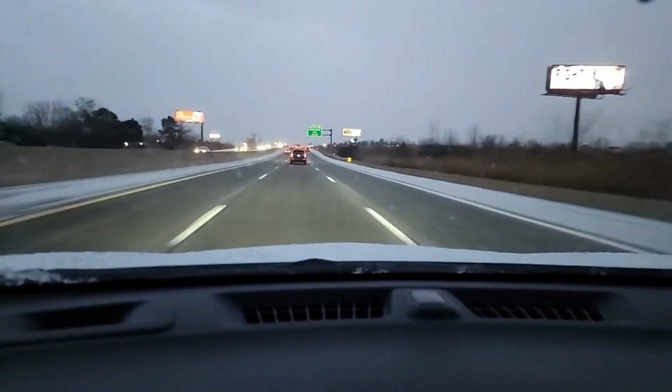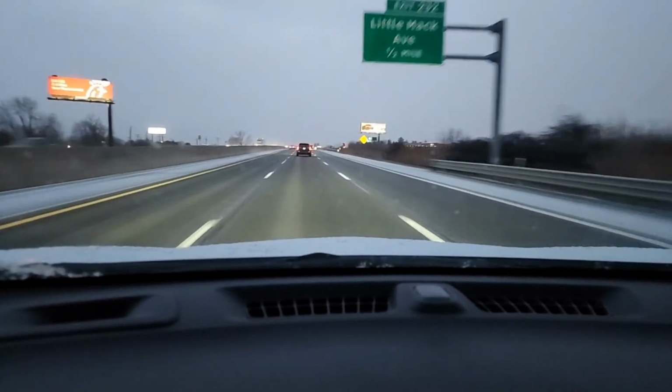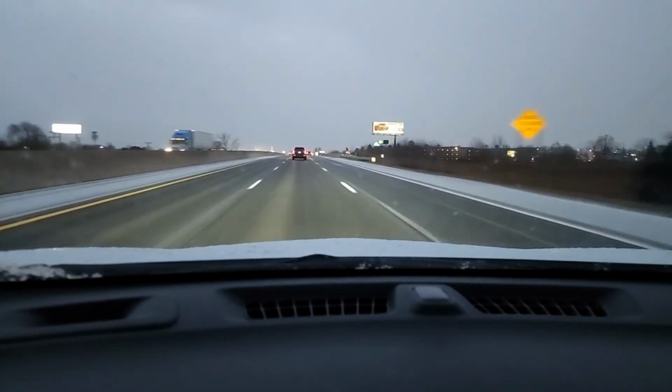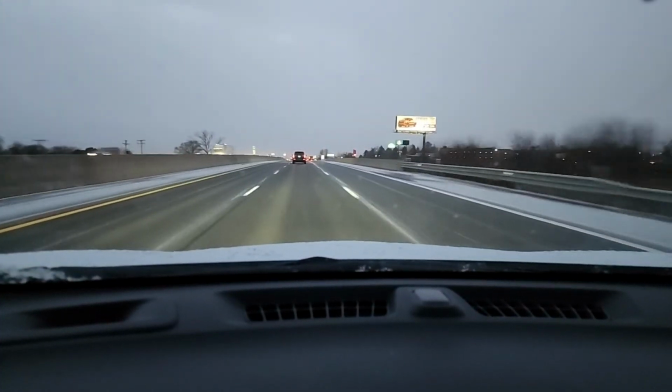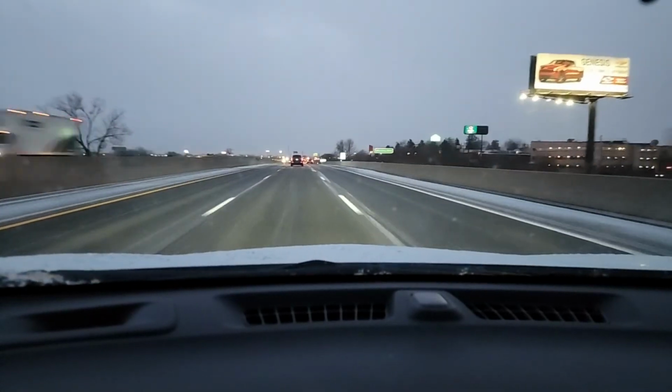Yes, I've had cars that have broken down on the expressway. It's very scary. You don't want to get hit. You're young, you're naive, someone picks you up, and next thing you know, you don't return home. So you really got to be careful.